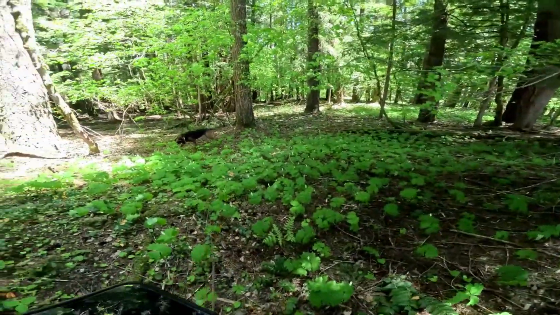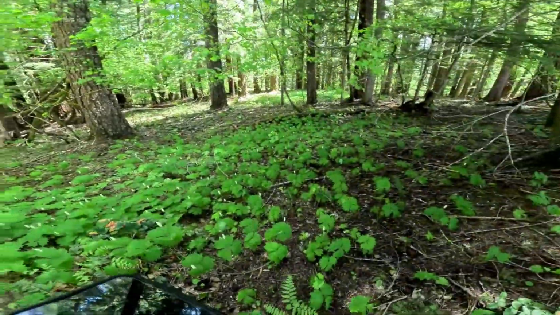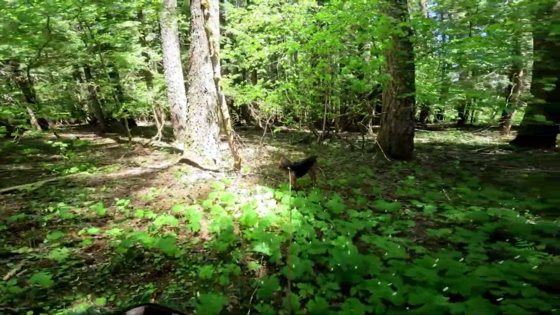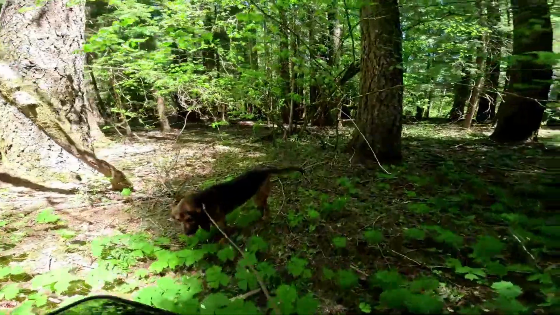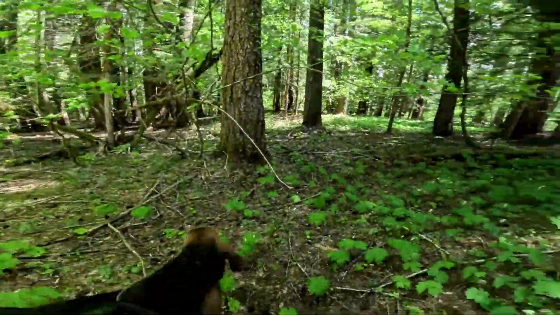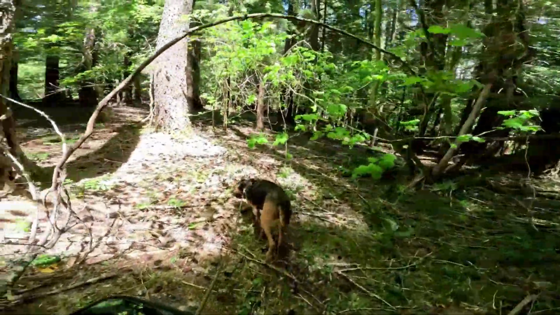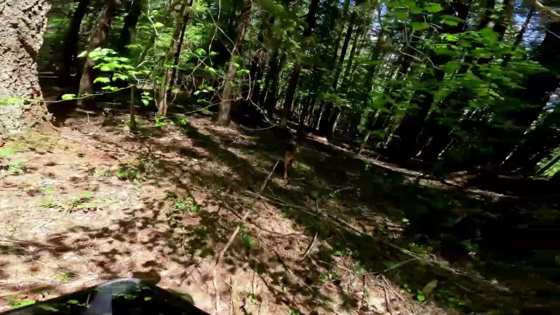Oh, look at the trillium. Boy, it's coming up great now. Oh yeah, beautiful. There wasn't any green on the forest floor a month or so ago, and now it's just being carpeted. I think the trillium is one of the most beautiful things of spring.